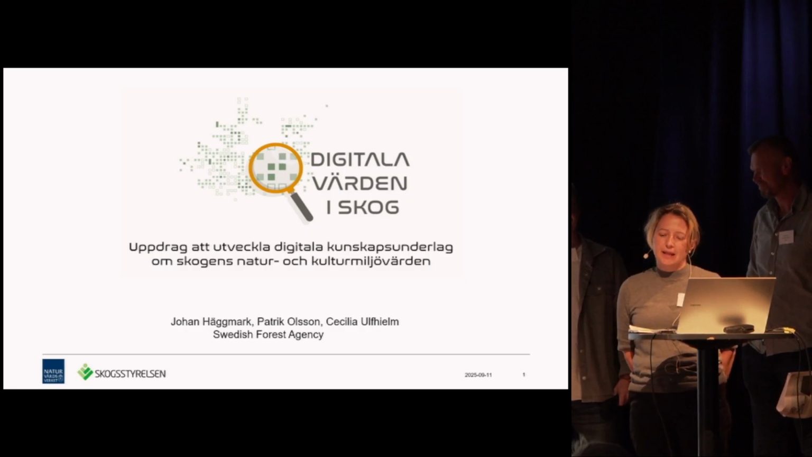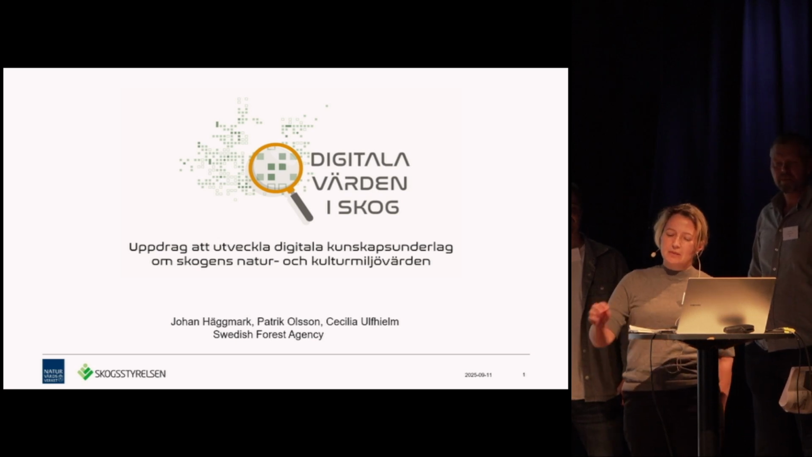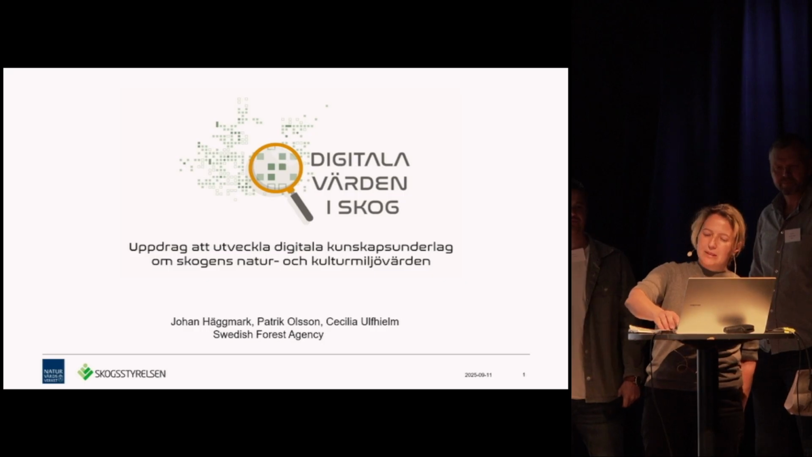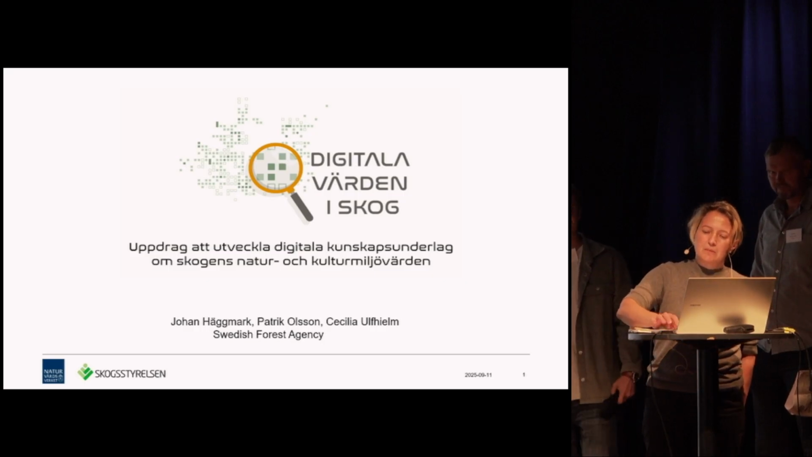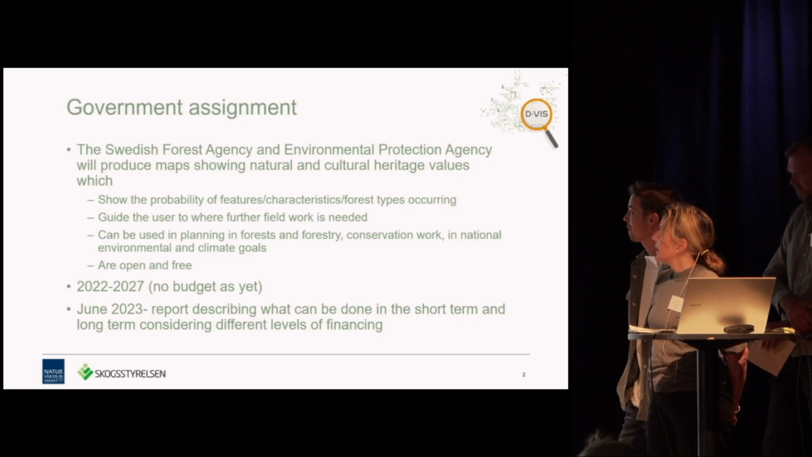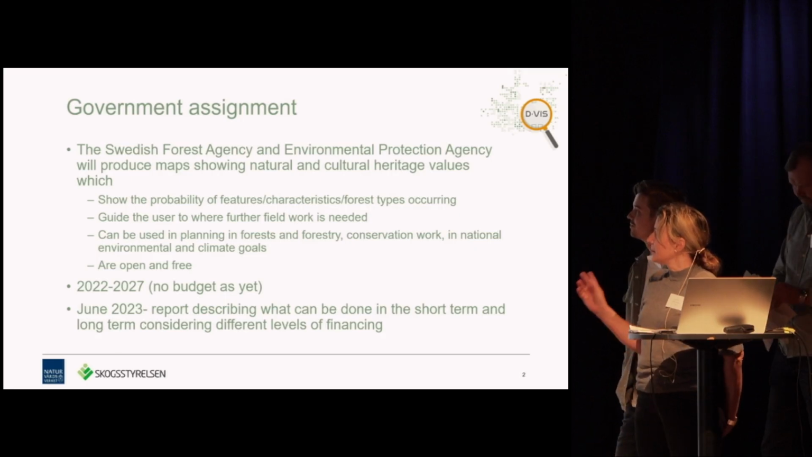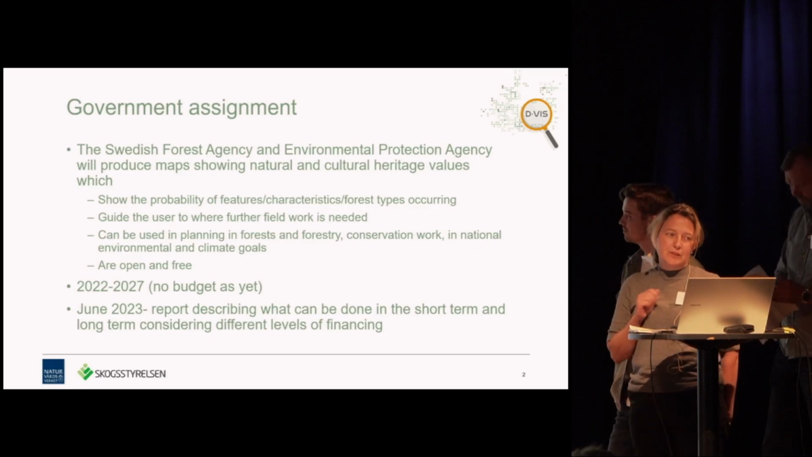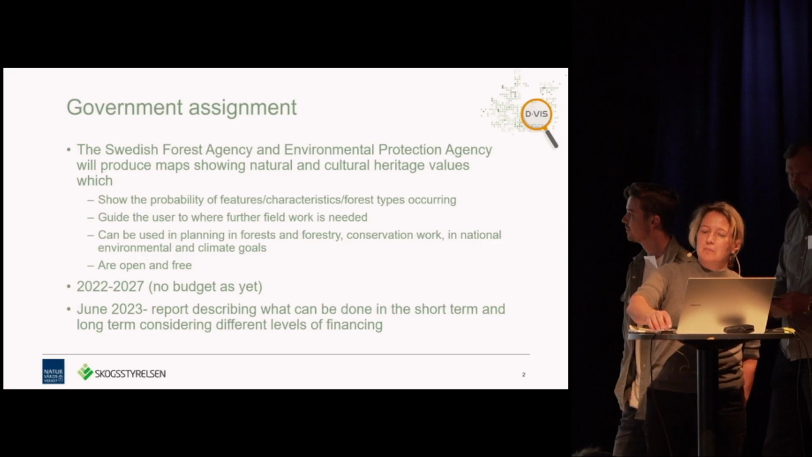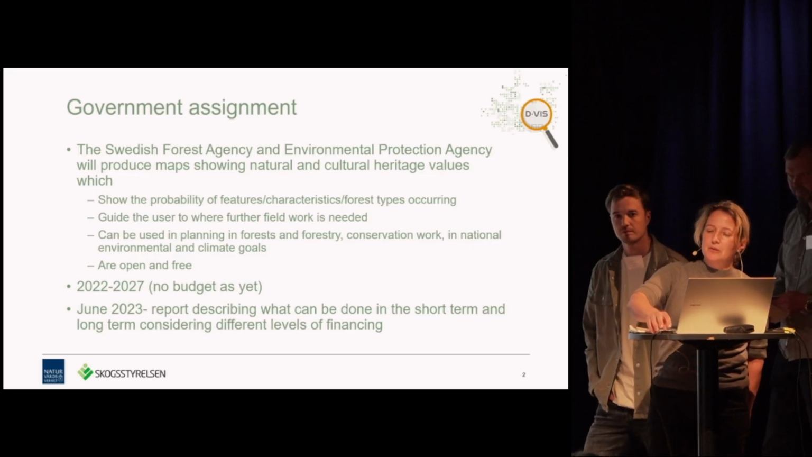The work with AI and cultural heritage is in the Swedish forest. It's part of a governmental assignment that runs until 2027, and it's both for the cultural heritage and for nature. It's a guide to users, and it will be open and free, so it will cost nothing. It's ongoing, and you can read more about it. I would not spend my time on it.